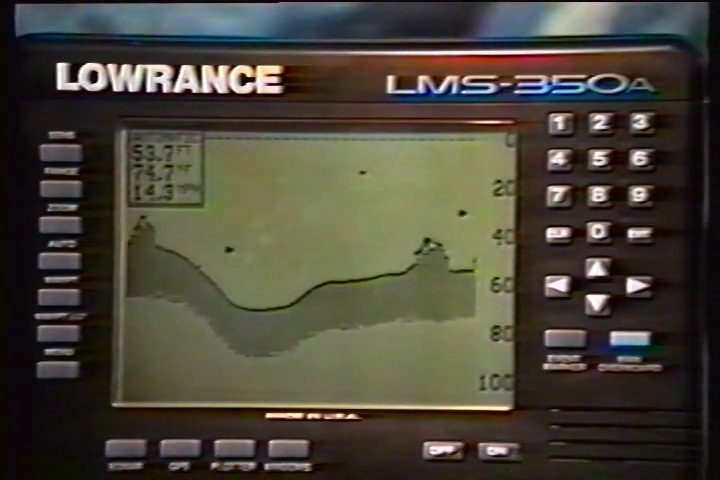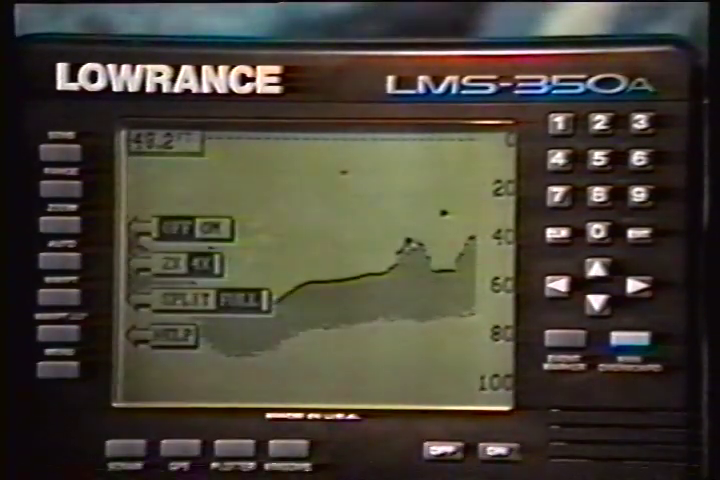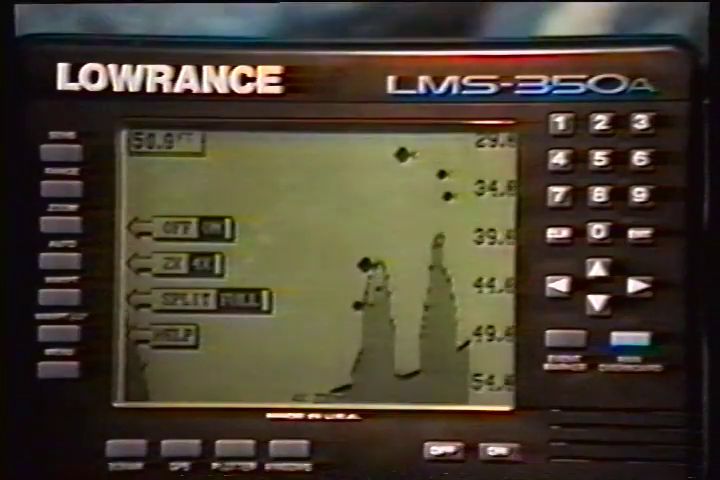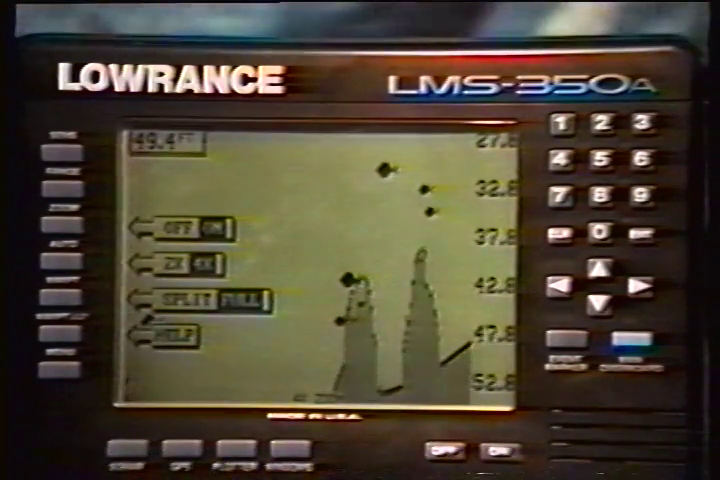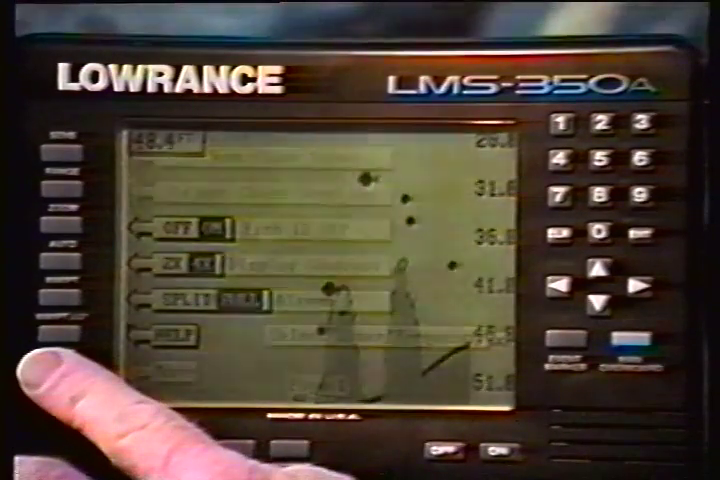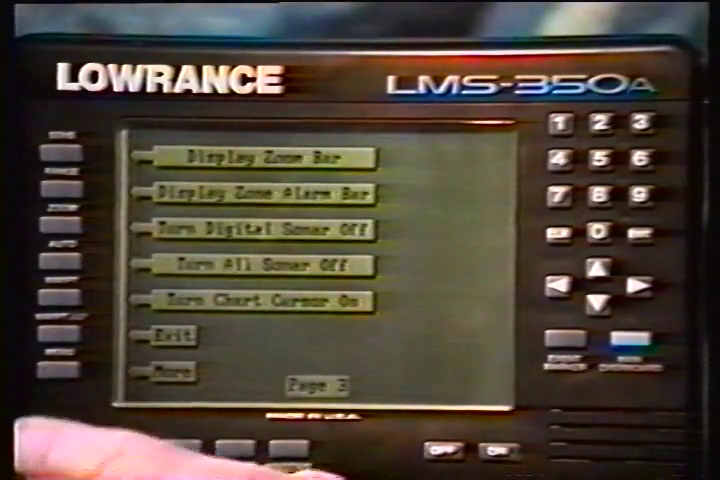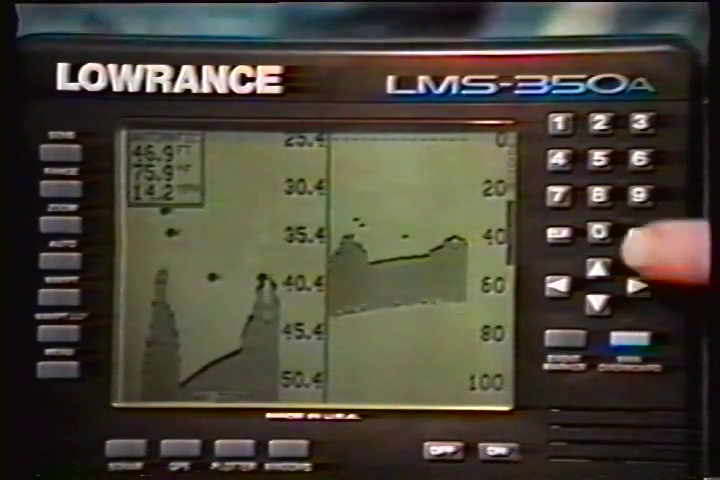When the unit is in the zoom mode, the zoom bar doesn't normally show on the screen. The zoom bar shows the section of water on the right side of the screen that the zoom feature displays on the left side. To turn the zoom bar on continuously, first press the menu key. Then press the key next to the More label 2 times. Now press the key next to the Display Zoom Bar label.